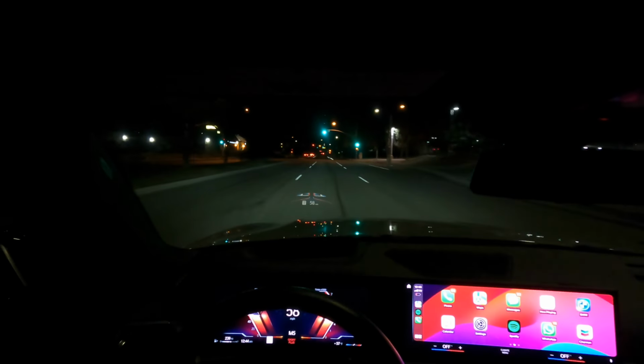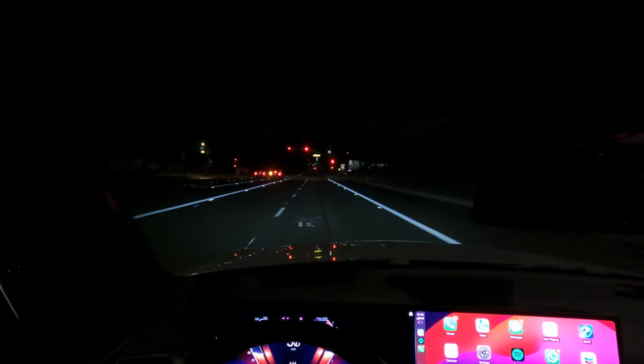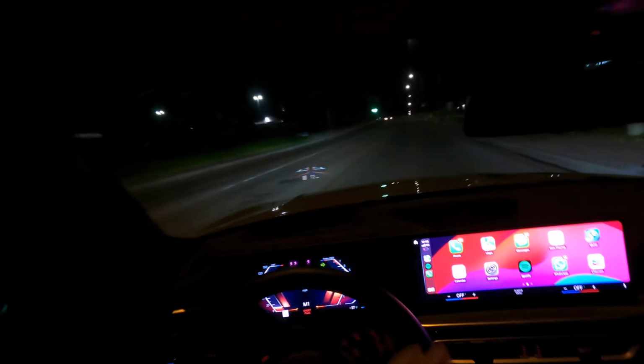And I've had this car for, dang, it's been 2 months already. Time is flying, bro. It's been 2 months since I got this car. I bought it on the 16th, brought it home on the 18th, something like that. Damn, 2 months, crazy.